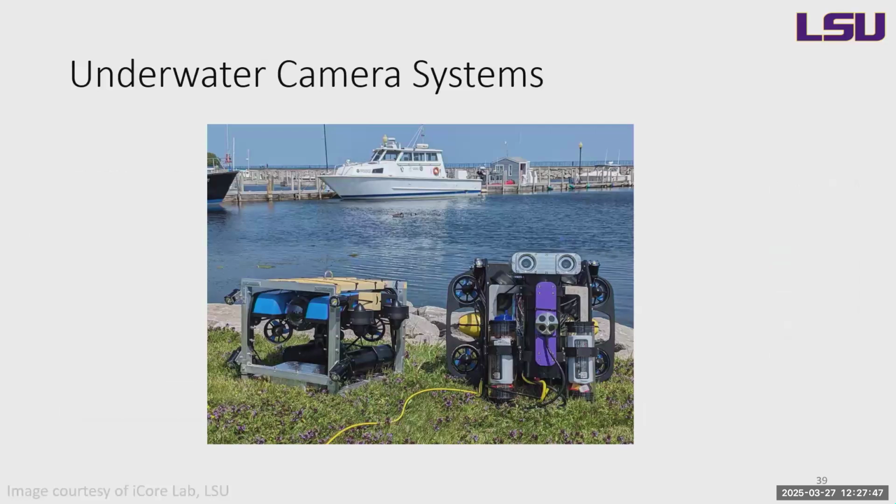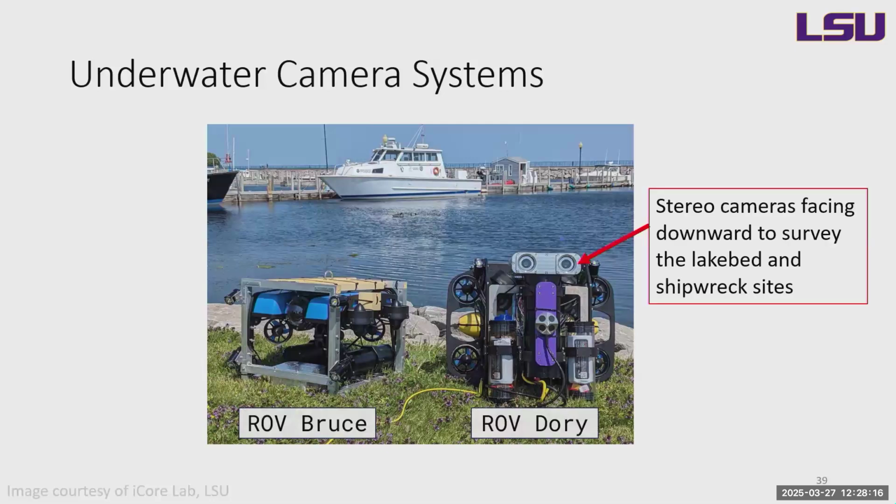So we collaborated with Louisiana State University, Professor Karina Barbelata, who actually did her postdoc in the name department here. These are their two robots, ROV Bruce and ROV Dory. There was a Nemo as well, but he did not make it the second trip. These are vehicles that are modified from Blue ROV, which is made by Blue Robotics. If you've ever seen those vehicles, we sometimes test ours in MHL. They're off-the-shelf vehicles that you can buy and really modify yourself.